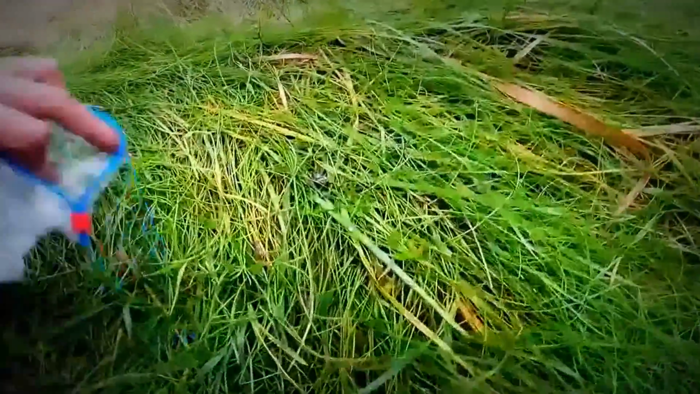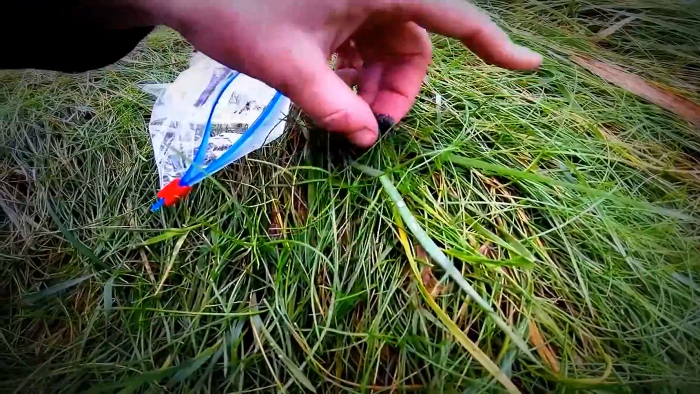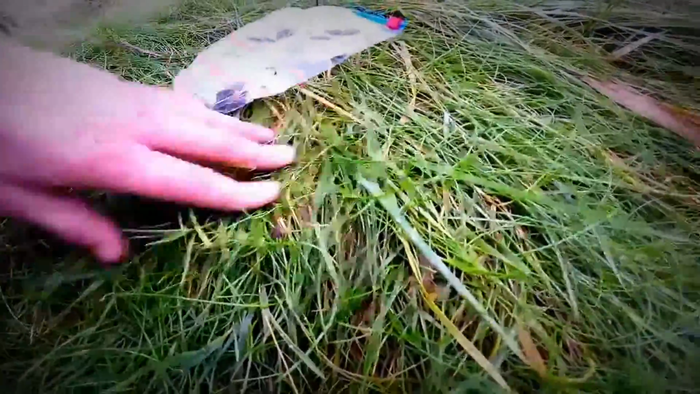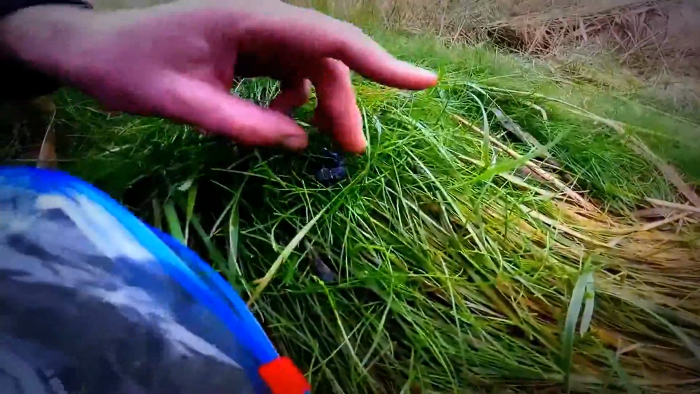This is another little bit there. Always leave a bit there. There's another bit there.